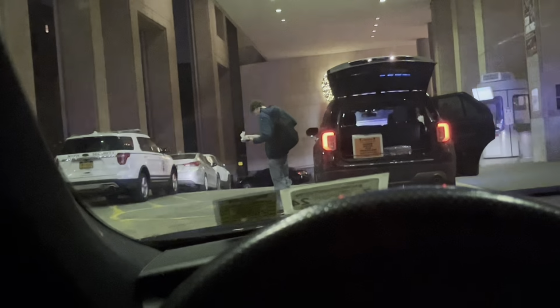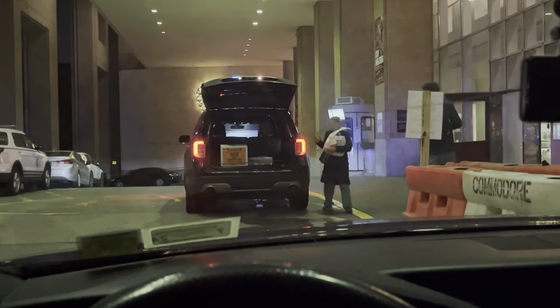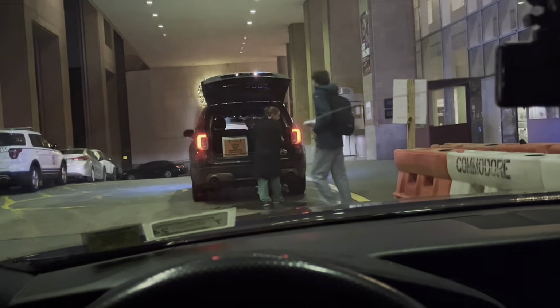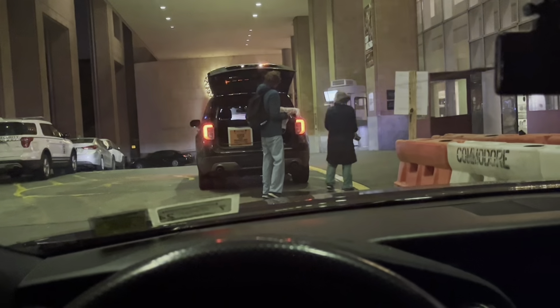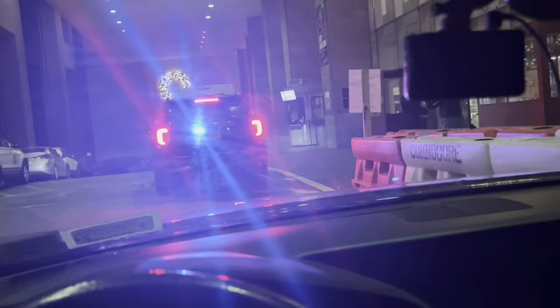What? Is he a cop? Wait, what? Yo, what is this? Yo, I'm hella confused, bro. What? So this car just came out of nowhere, you know. I thought it was something urgent. Wait, what? What type of New Jersey plate? What, bro? Who the fuck is this guy?